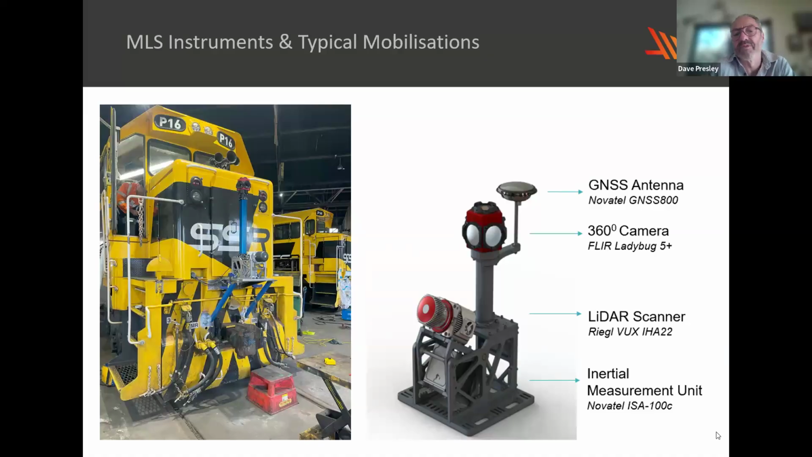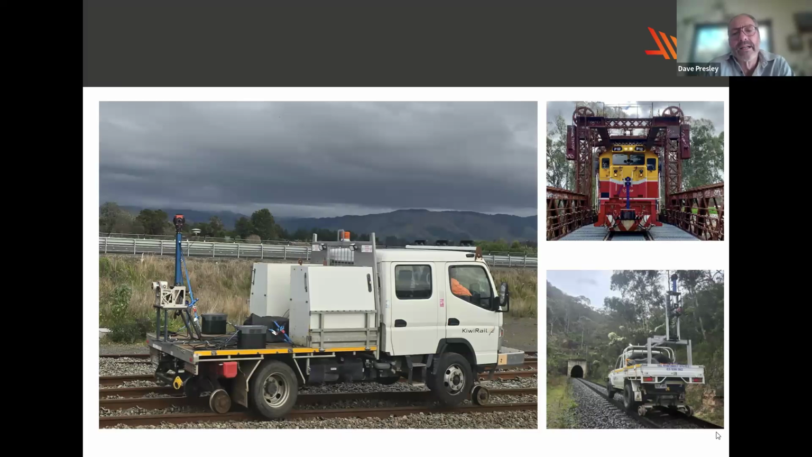I suppose people sometimes get fixated on the camera or the GPS or the scanner, but it's really the inertial navigation unit that measures heave, pitch and roll as that system is pushed through a railway network or a road network, for instance. These systems can be deployed on locomotives, and this is one that was instrumented a month or two ago in Melbourne, but there have been numerous examples of where MLS technology has been installed on locomotives and high rails.